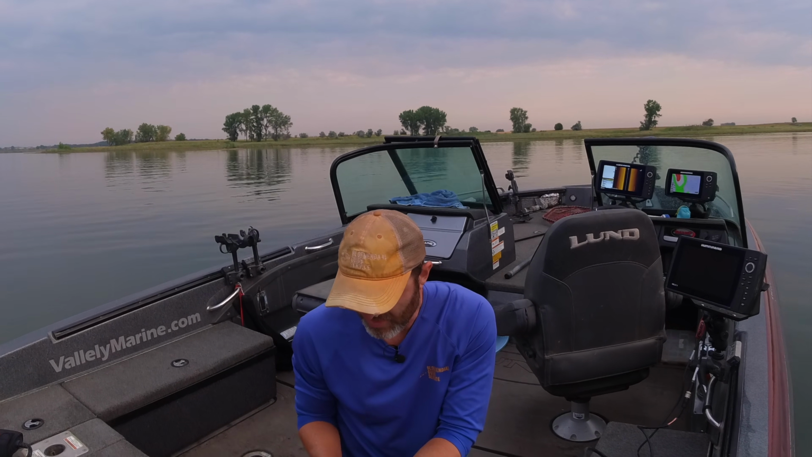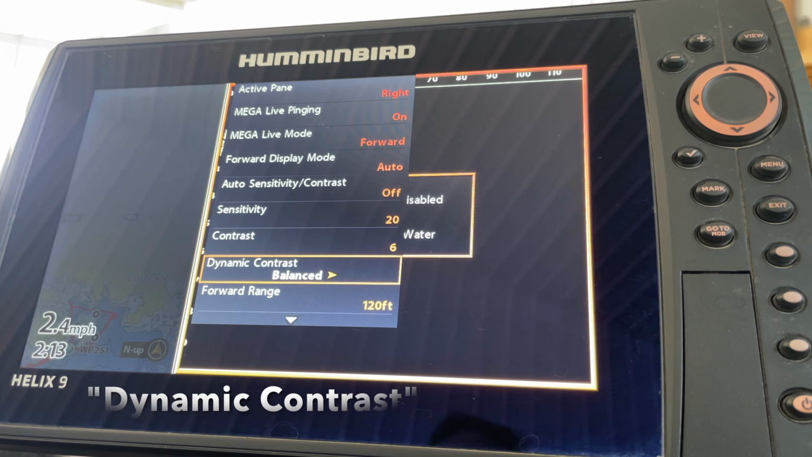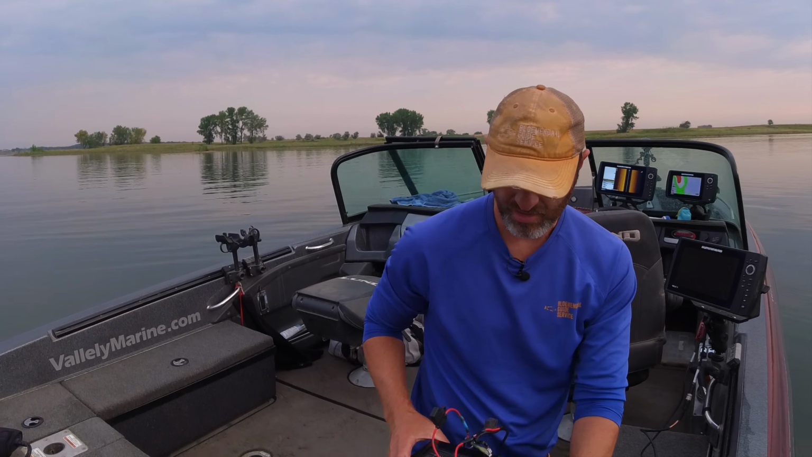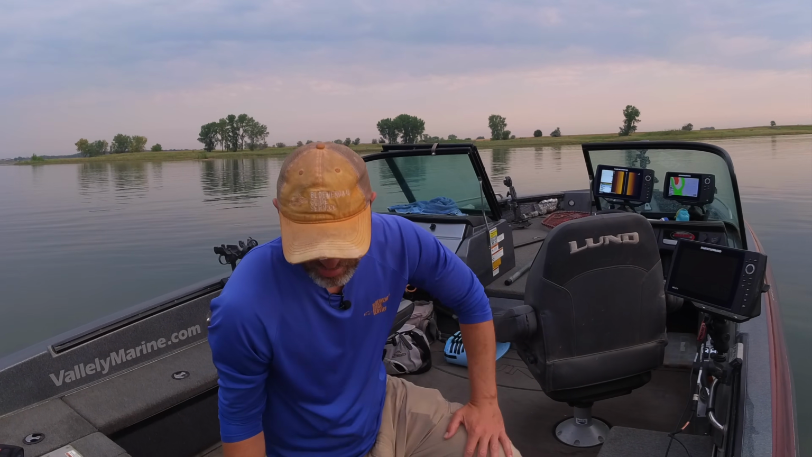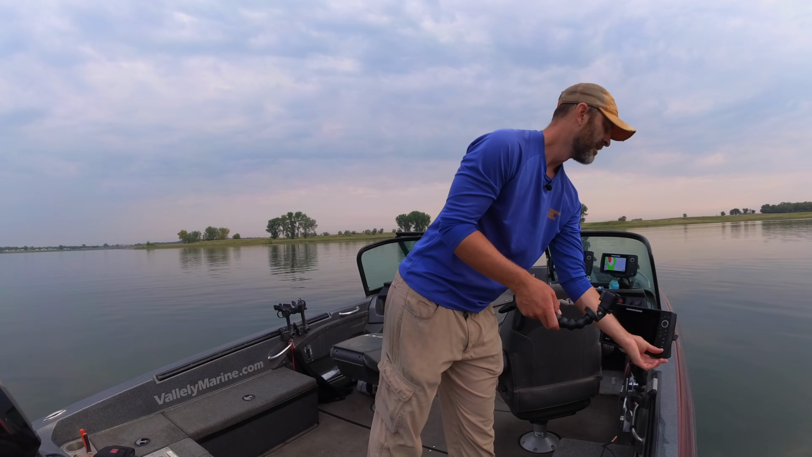And then there's also this thing called auto contrast, which you don't want on high. You either want it on balanced or maybe even low at times. So those were the adjustments that I made. And I took it out last night. Was able to track my jig much better. Was able to see some fish on the graph.